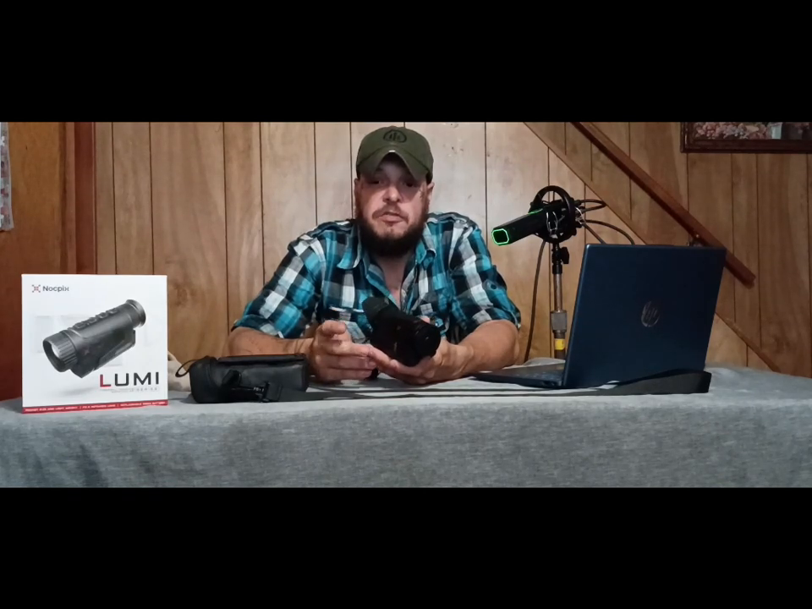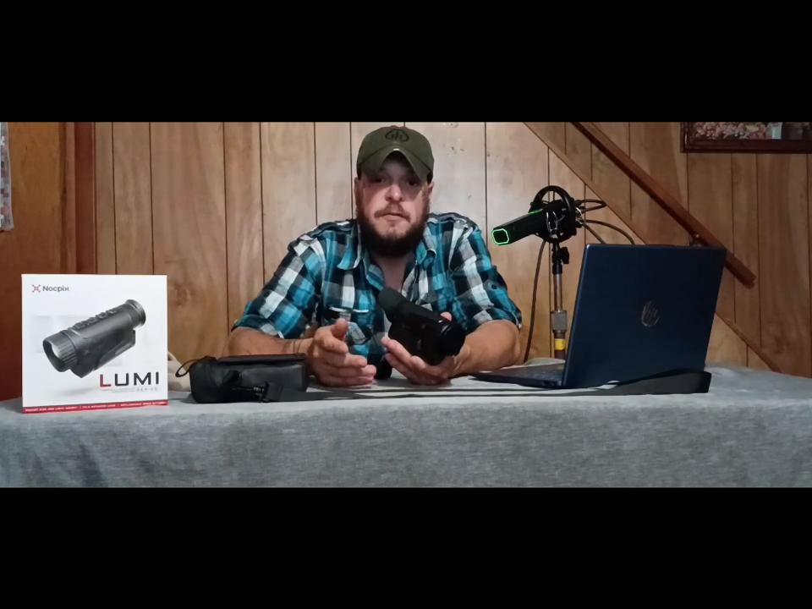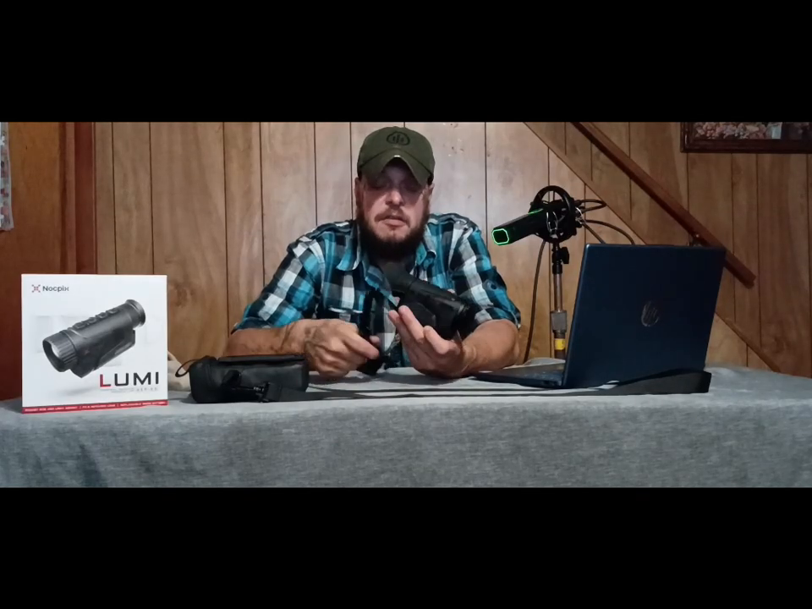If you're using this in a deep woods setting, where you're just sitting in a tree stand looking for squirrels or deer or turkeys, whatever, then this is more than enough. I wouldn't say you need a 384. This is plenty. So you could use it in that aspect.